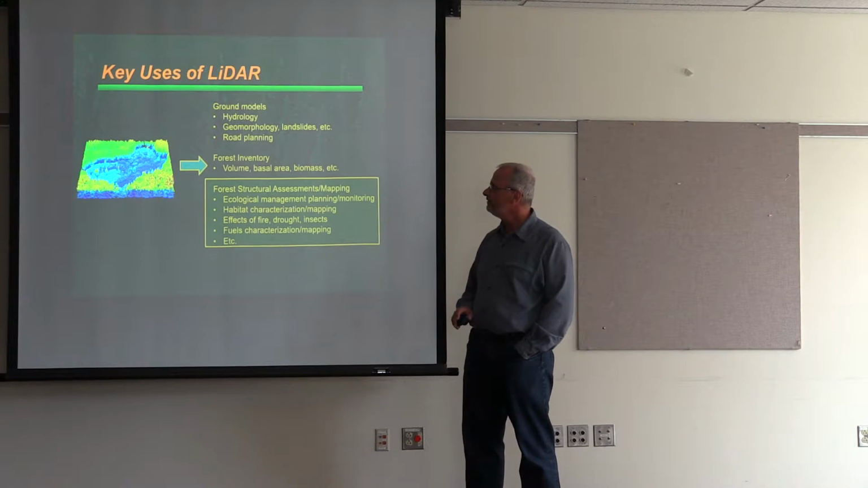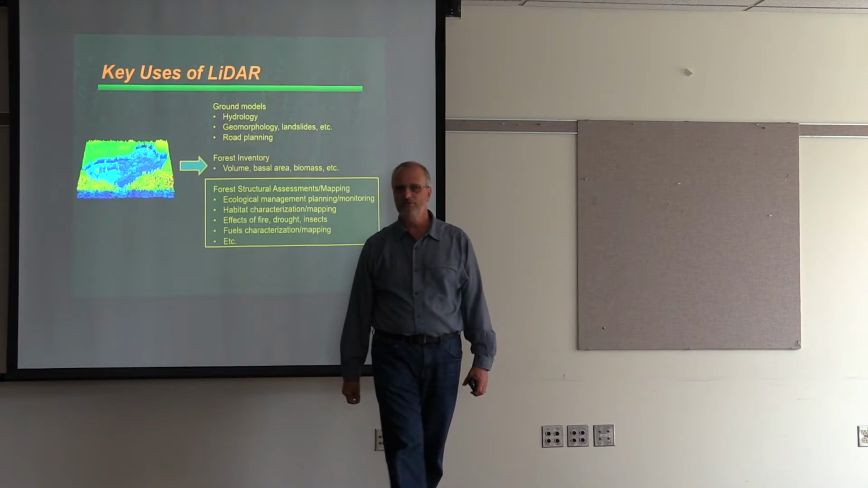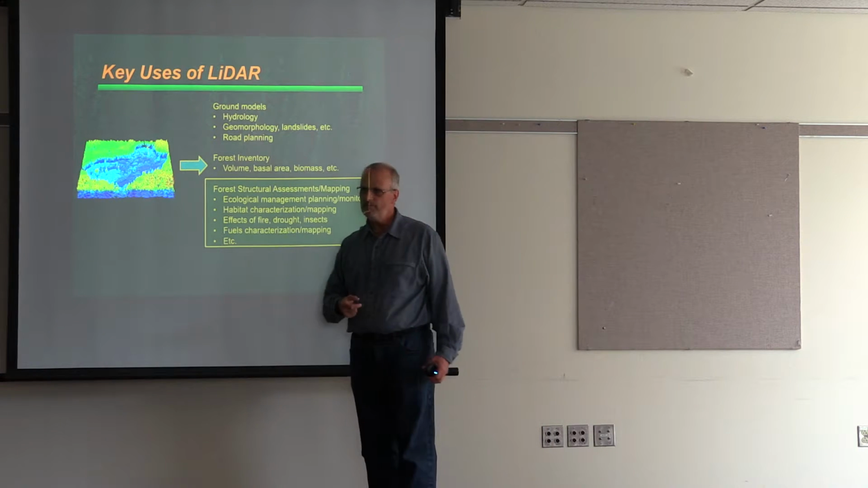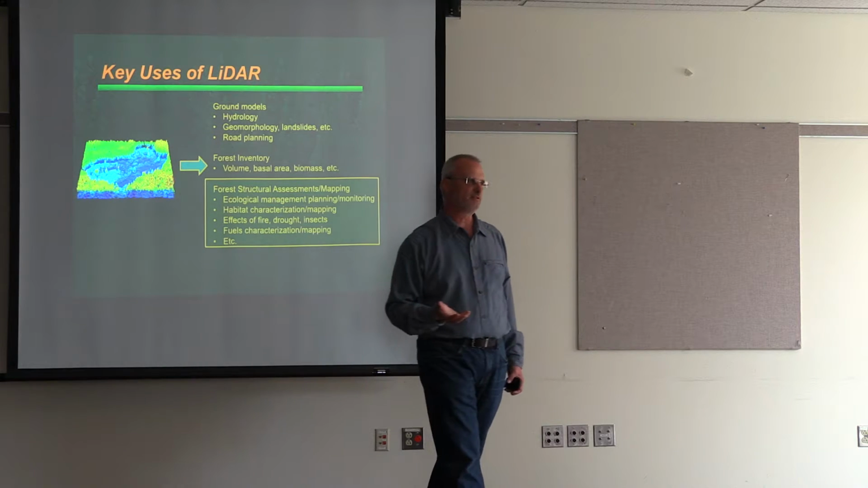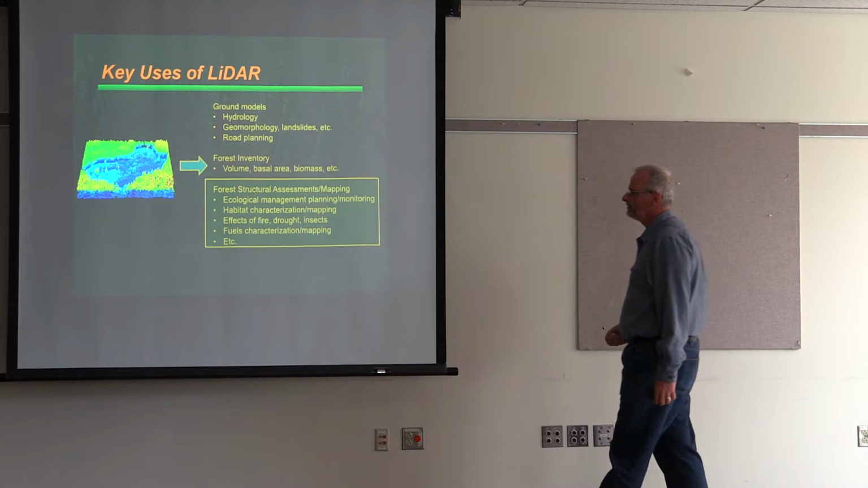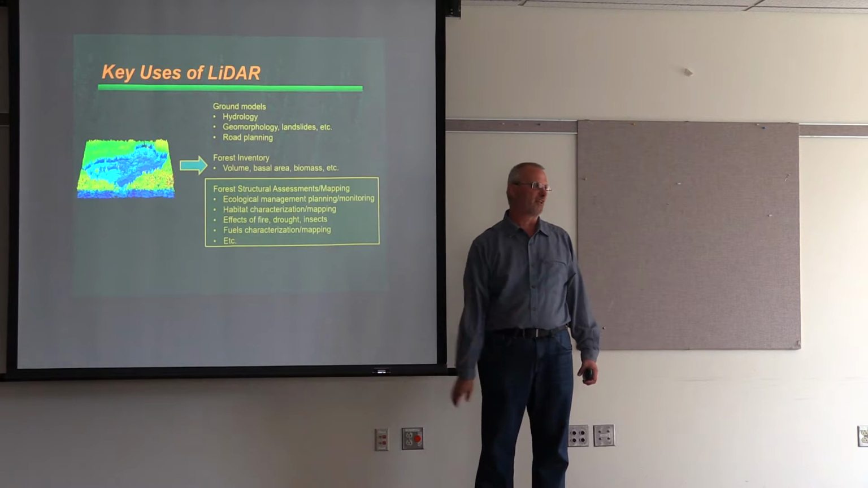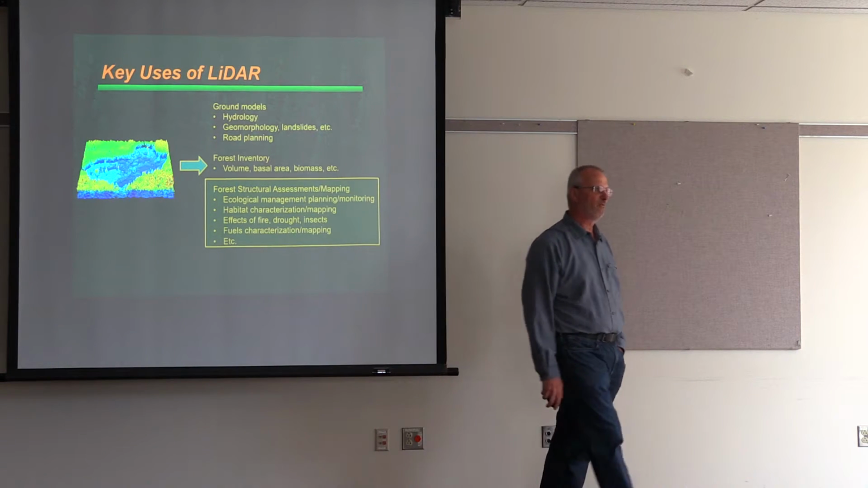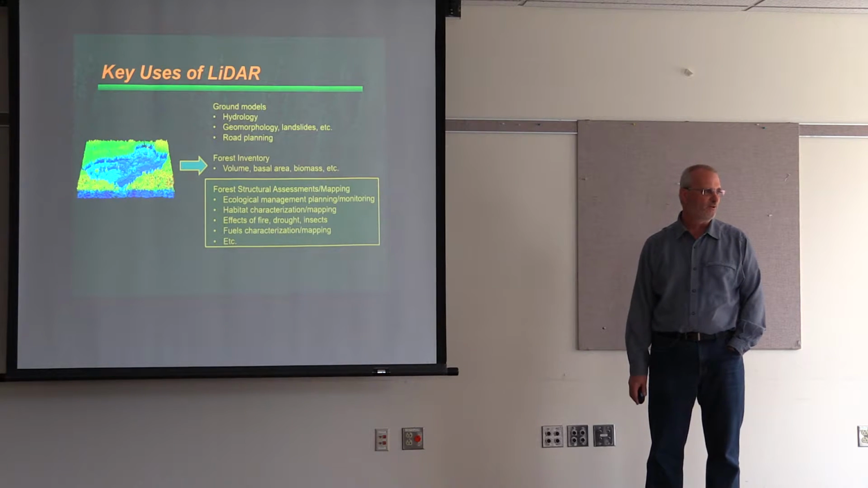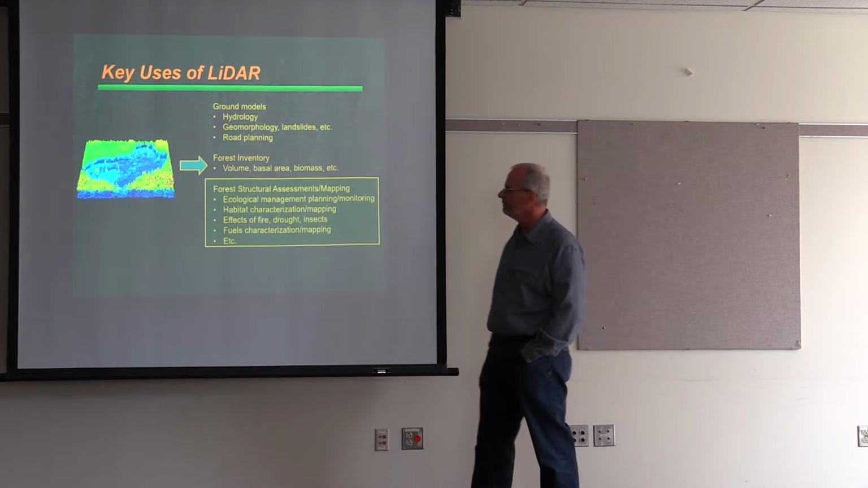So just some key uses of LiDAR. I mentioned the ground models, the number one use of LiDAR in natural resource management. Forest inventory, we do some forest inventory when we're working with an agency that asks us to do this as part of another analysis. It's not the main focus of our work. If you're interested in forest inventory, go talk to Jacob. He is one of the experts in this field, so you guys are well covered here. And I think Derek will mention a little bit more about how inventory is done, but not much.